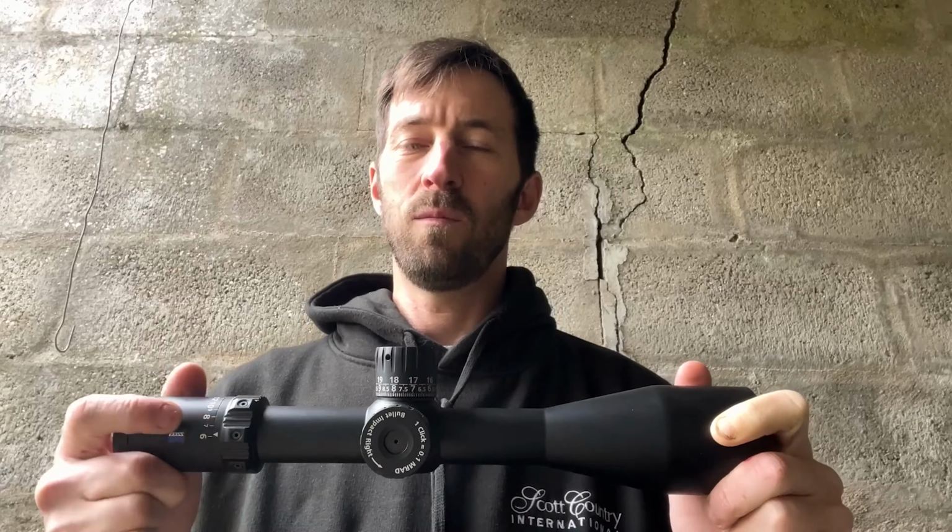Then I'll put one out there at, I don't know, 300, or I'll put one out at 800, and I'll use the predicted data off the shooting table that the Zeiss app's produced. If it hits, it hits. If it doesn't, it doesn't, or it might be my shooting. We'll have a go, but we'll get there between us all. We'll have a go. So yeah,